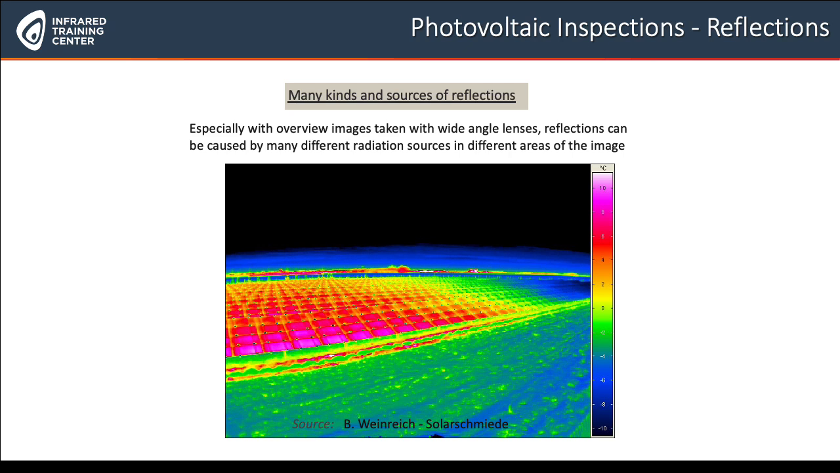You can see that here, if it's a wide angle image, of course, you can have a different type of angle closer to the camera, and you have another angle the further you go away or the further you look away. And then, of course, you also see the different kinds of colors in this rainbow image, representing different directions where the reflection comes from or the radiation comes from.